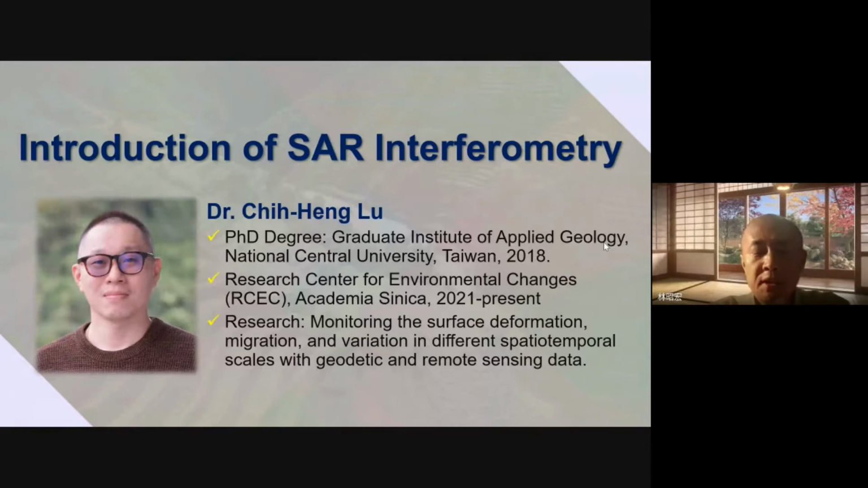He is a young and active researcher in the field of SAR in Taiwan, and his research is about monitoring surface deformation, migration, and variation at different spatial and temporal scales with geology, geodetic and remote sensing data.